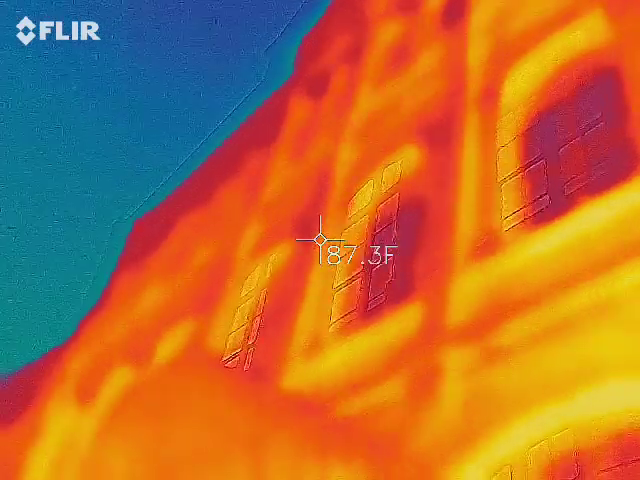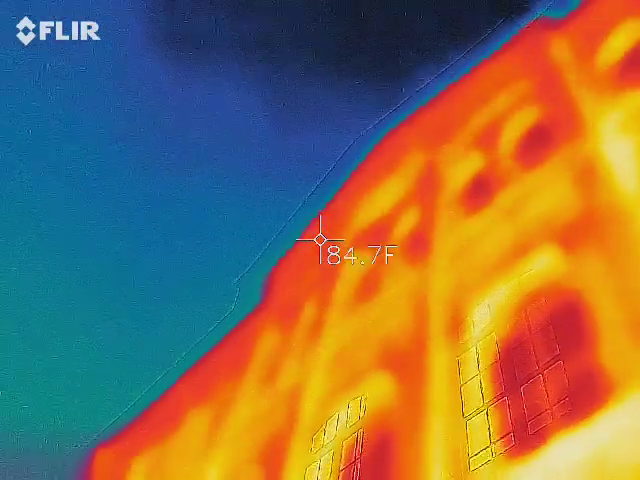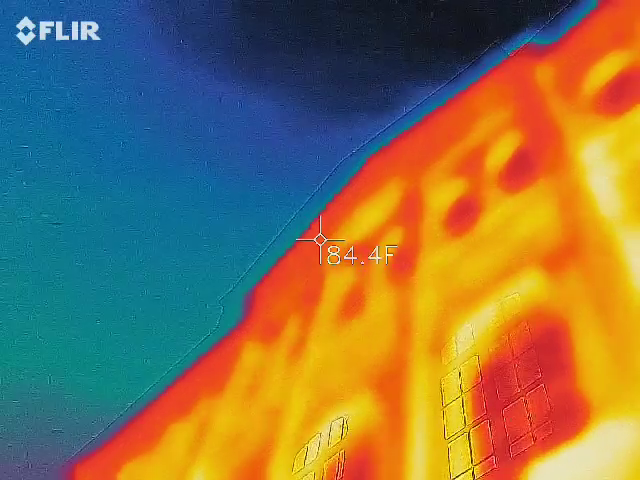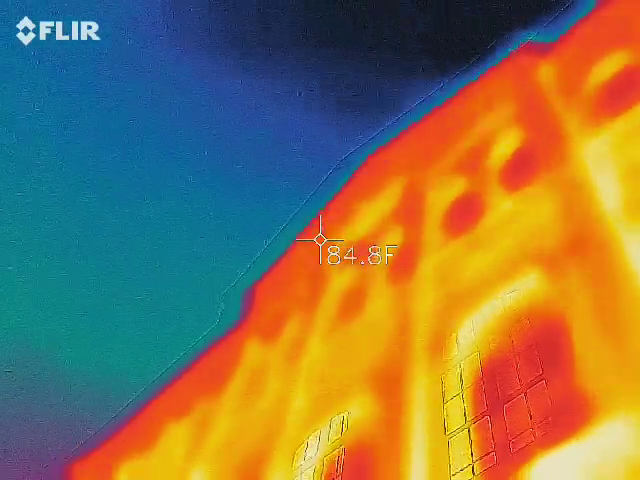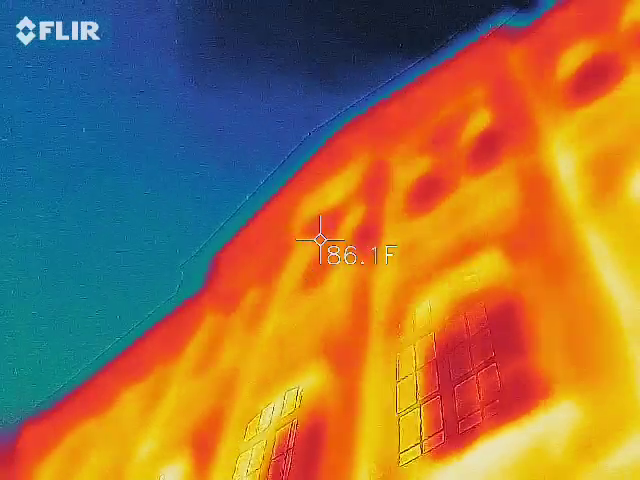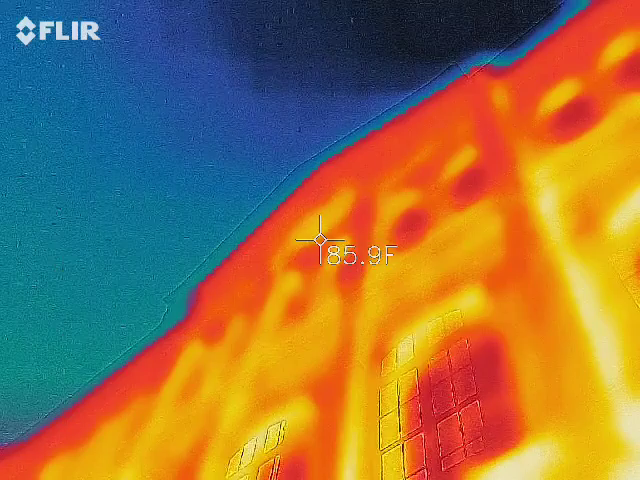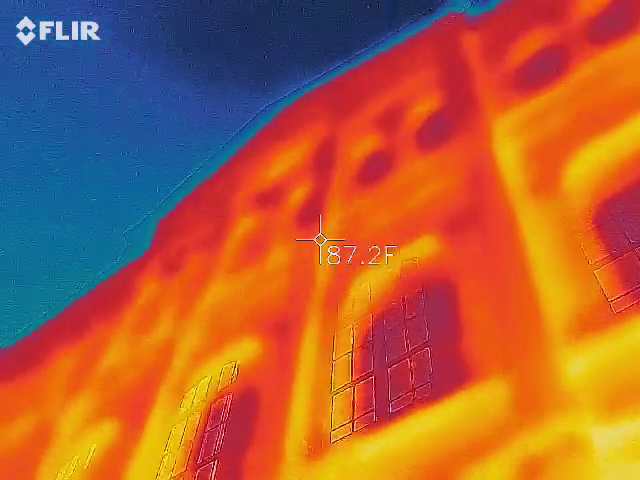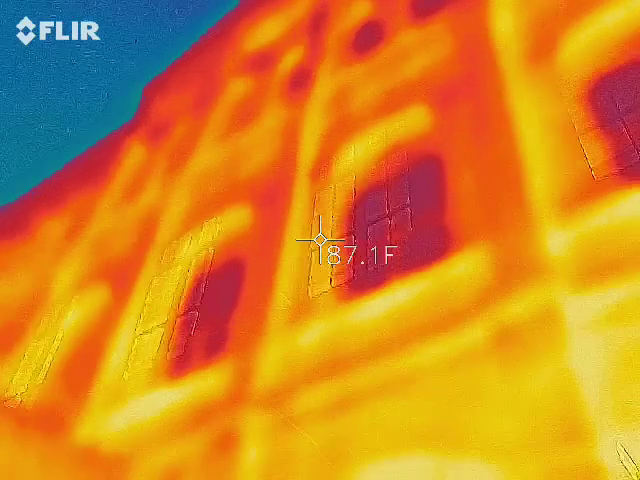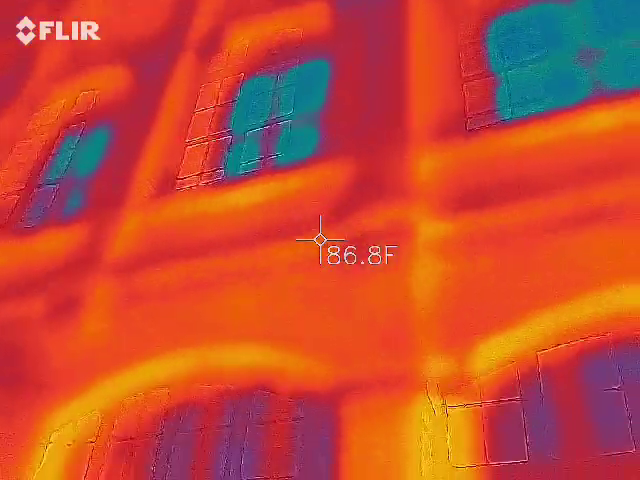So if you put those crosshairs at the very tip, you can tell me what the temperature is that you have up there. It's about 84. Okay, you see the archway just below it, about 5 feet. 87. Okay, so we don't have much of a difference. I expect a 5 to 8 degree difference. Anything more than 15, I get a little excited. You got about 88 right here.